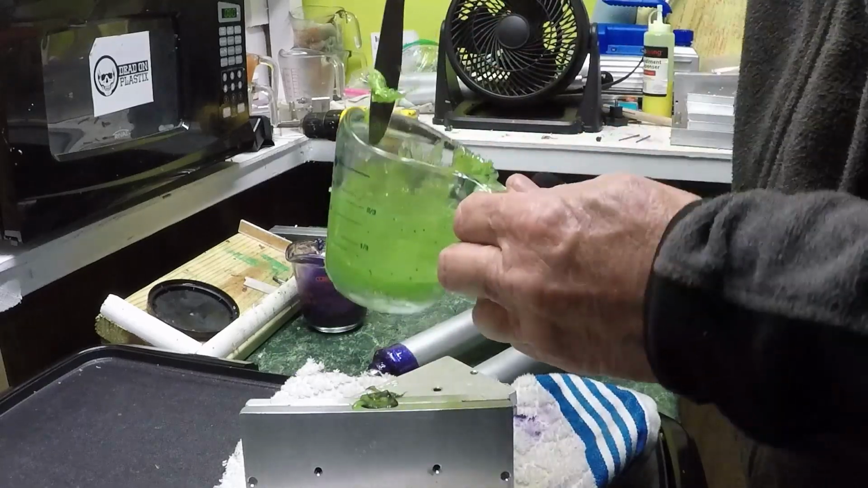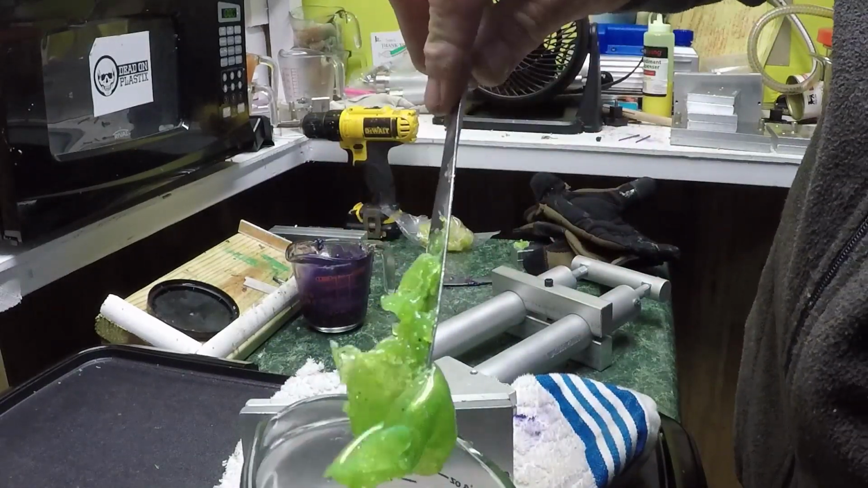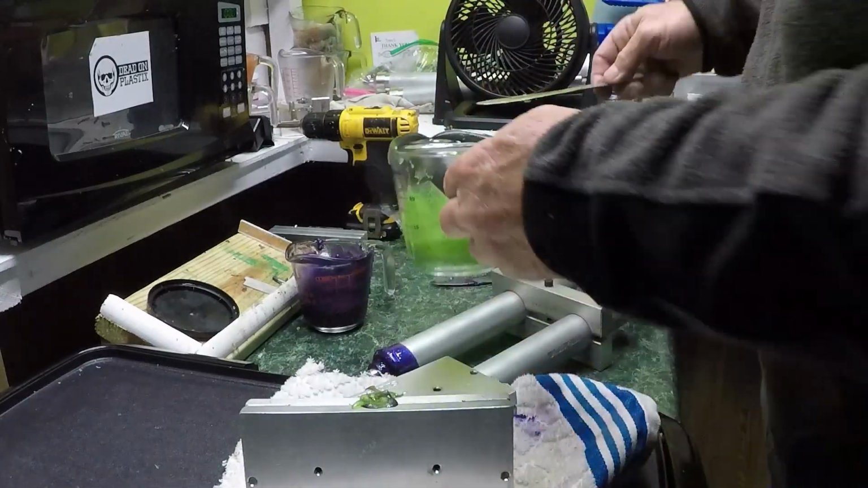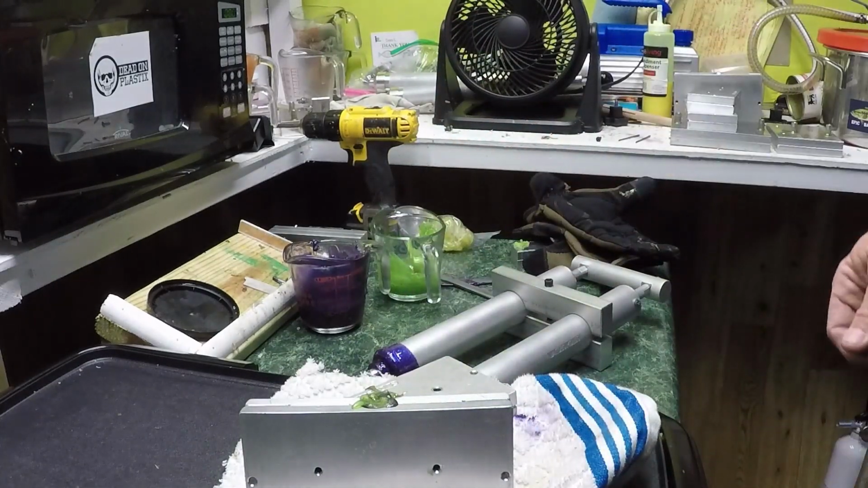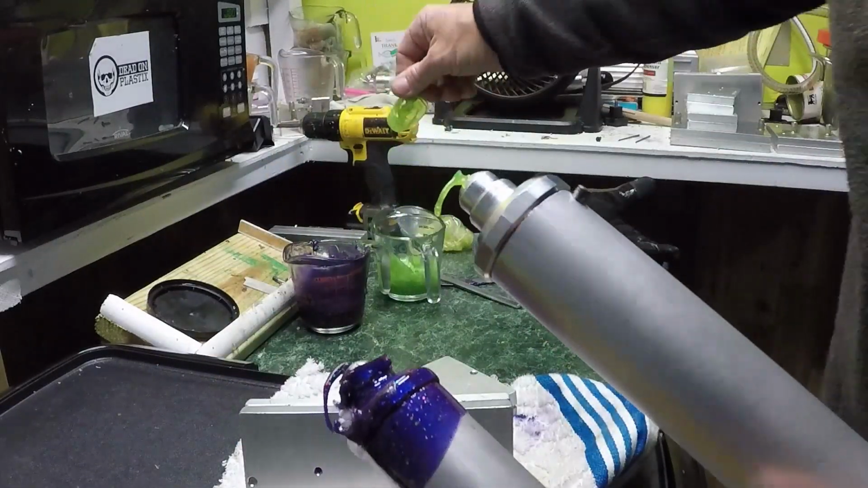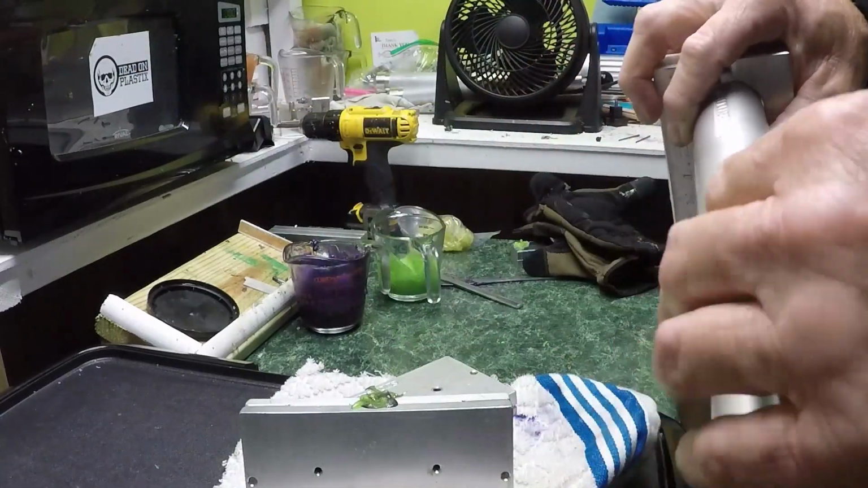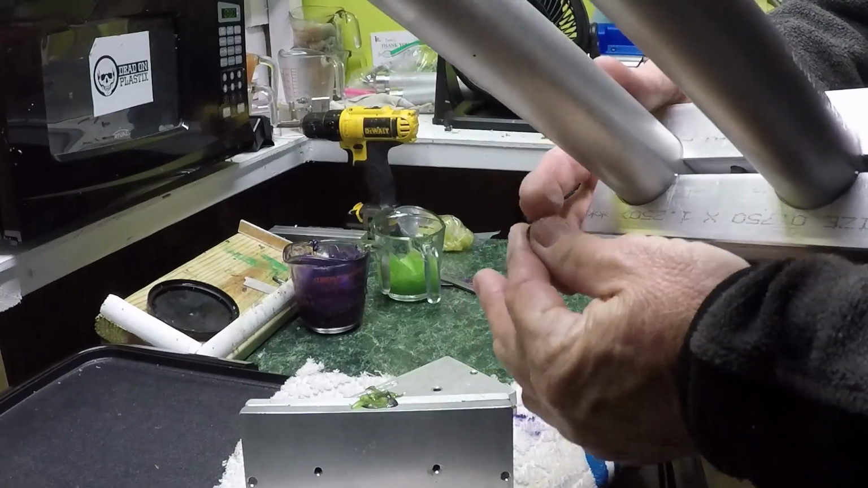Alright, look here. See how it's setting up in the cup already on the side of the cup? So just sharing with y'all because people ask me that and I show them things, and a lot of people come back and say thank you for showing us that. See, it's already set up on here. See it? Bam. Alright. Now what's inside, I'm going to wait a little bit because it's thicker in there.